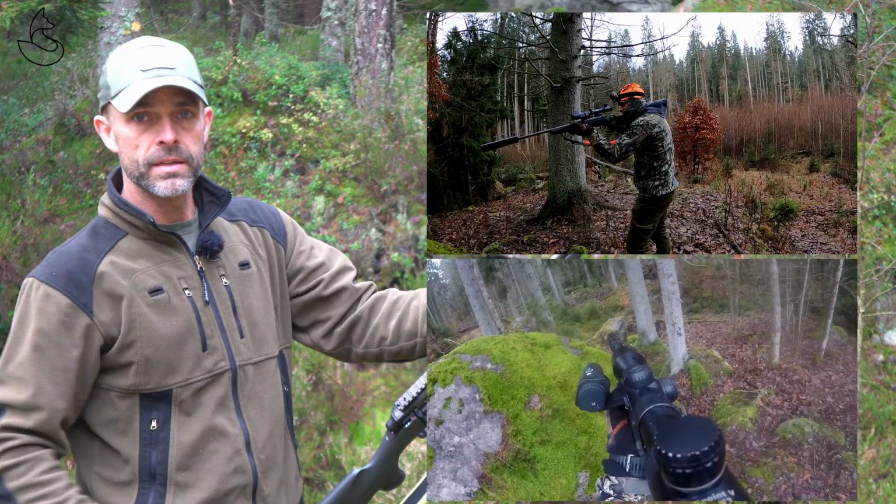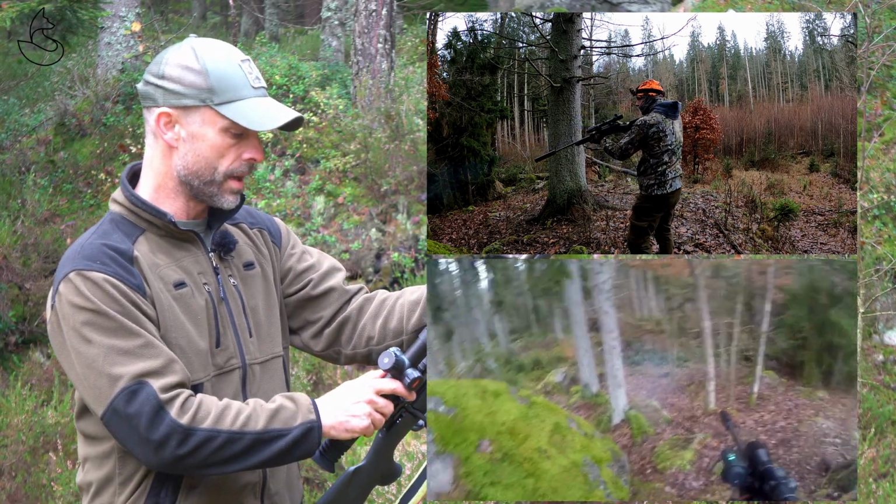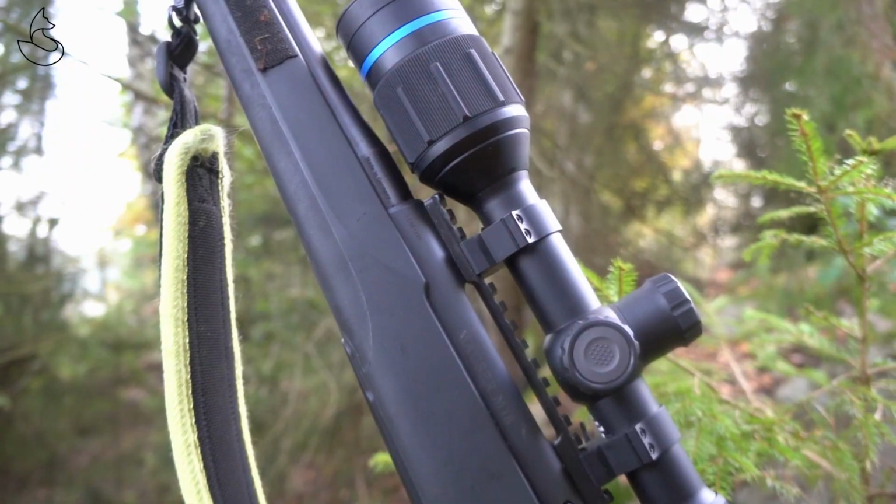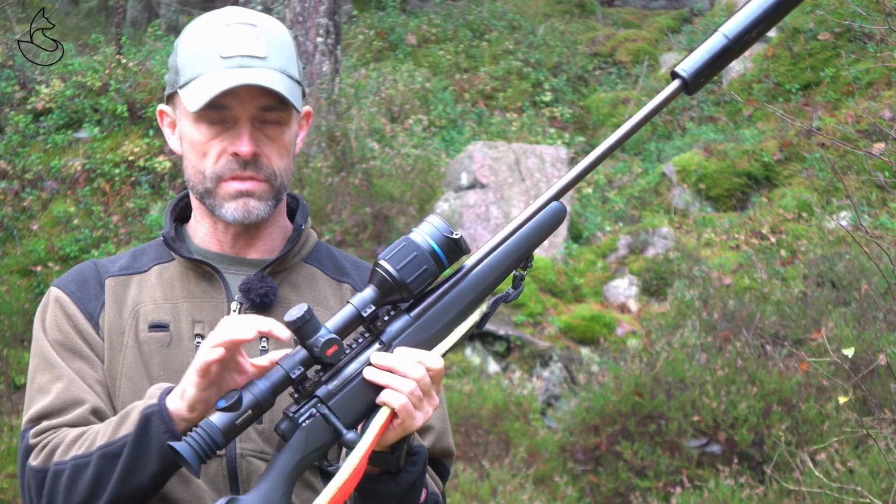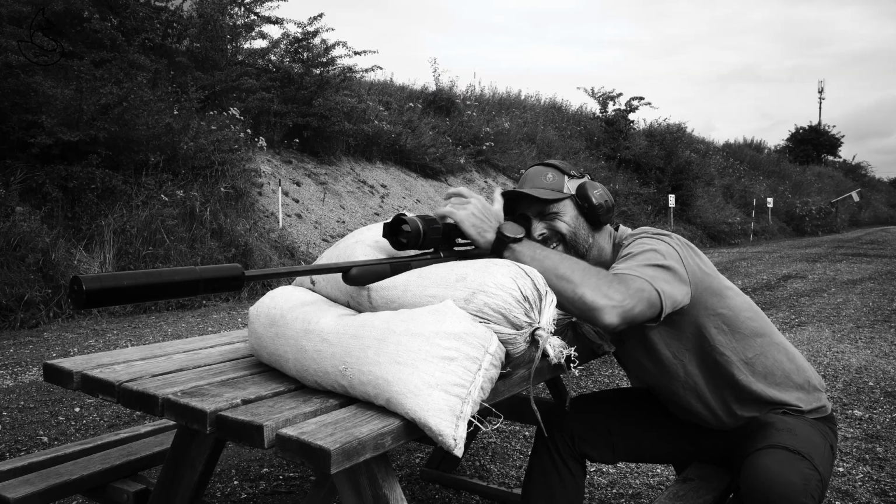I can put on my driven hunt optics and I can take it off and I can put this back on when I have to go hunting for wild boar in the dead of night. Now that's very practical, it's very easy, and that's also because this device has standard 30mm rings, so it's very easy and it matches all modern rings.